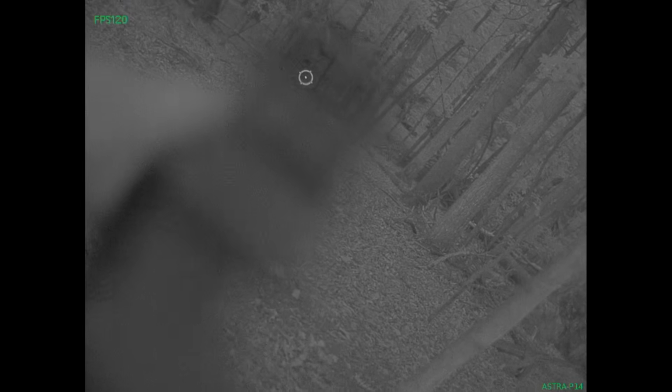On a better note with that, looking through and doing passive aiming is absolutely incredible with this, and may be better than the analog units. As shown here, it is really good. Everything is nice and crisp through those dots. This is a Holosun 510C that we're looking through here. I did try it with a bunch of other red dots, and it performed the same. As long as you had night vision settings on your red dot, it was a double thumbs up.